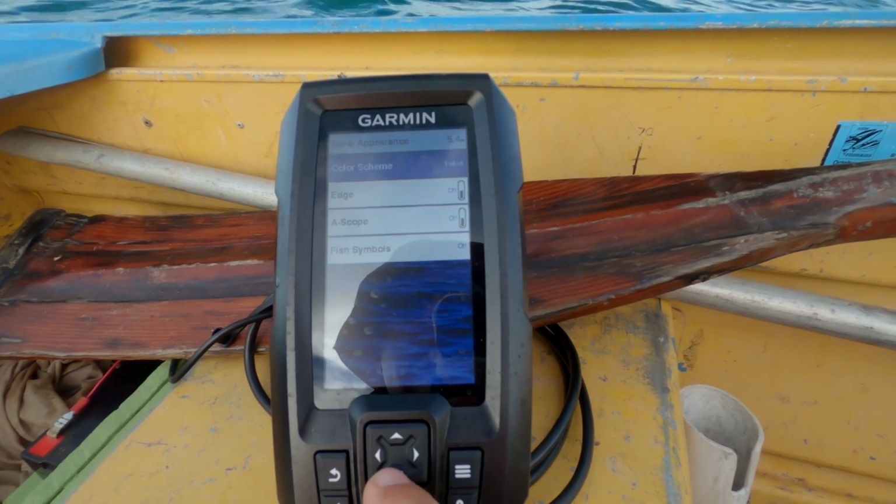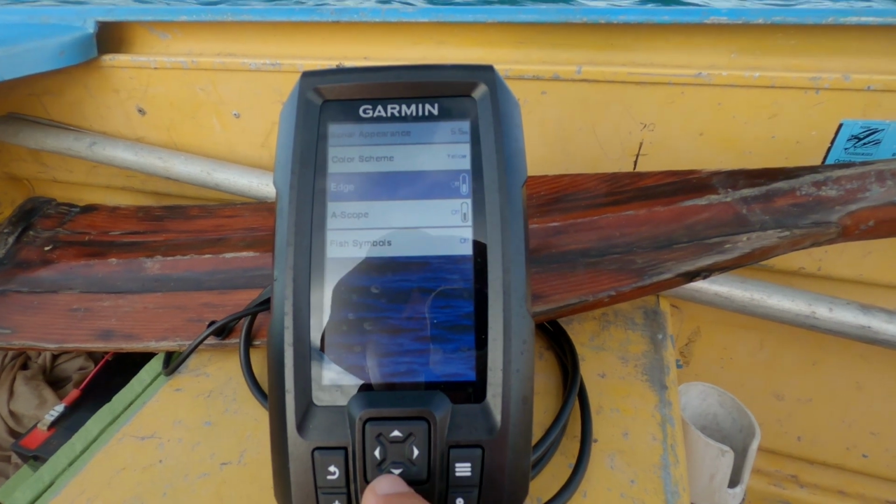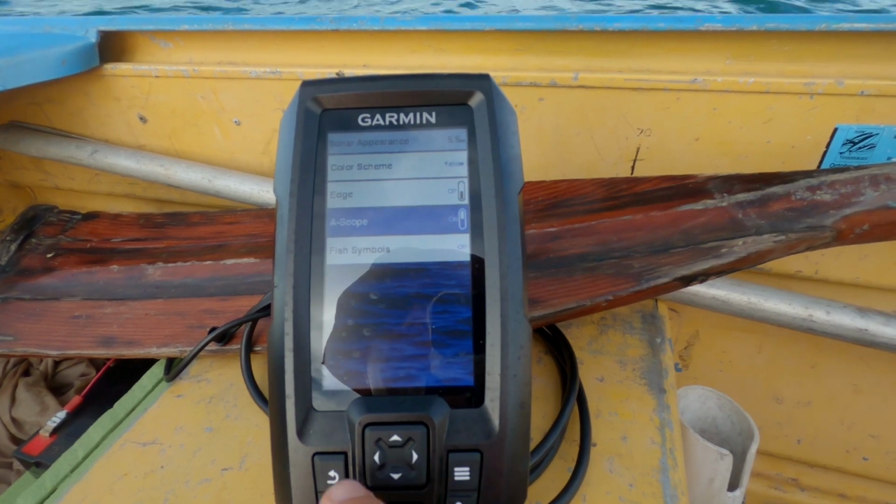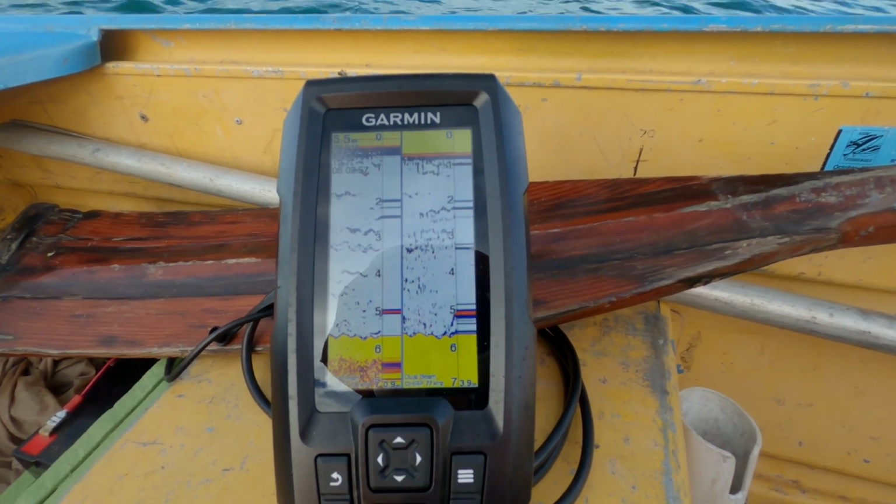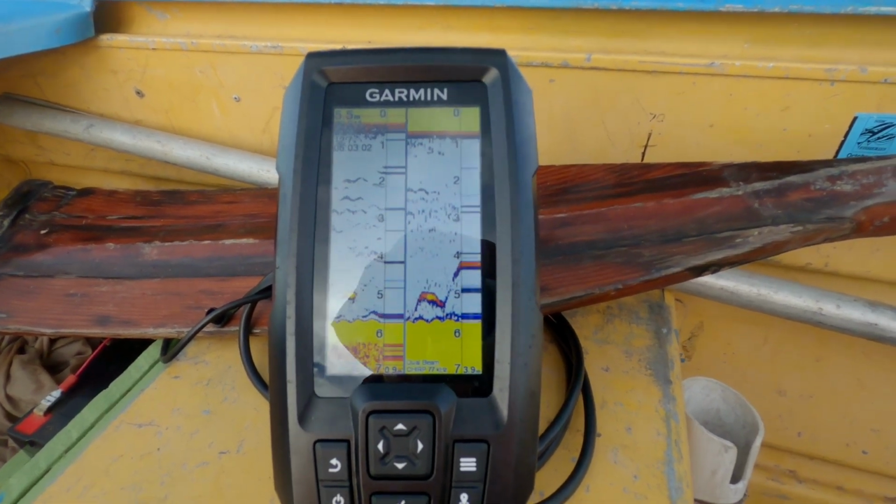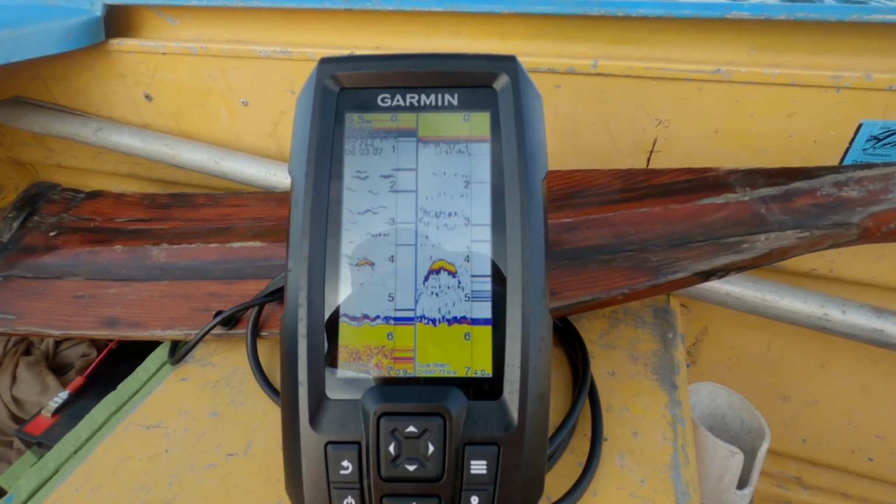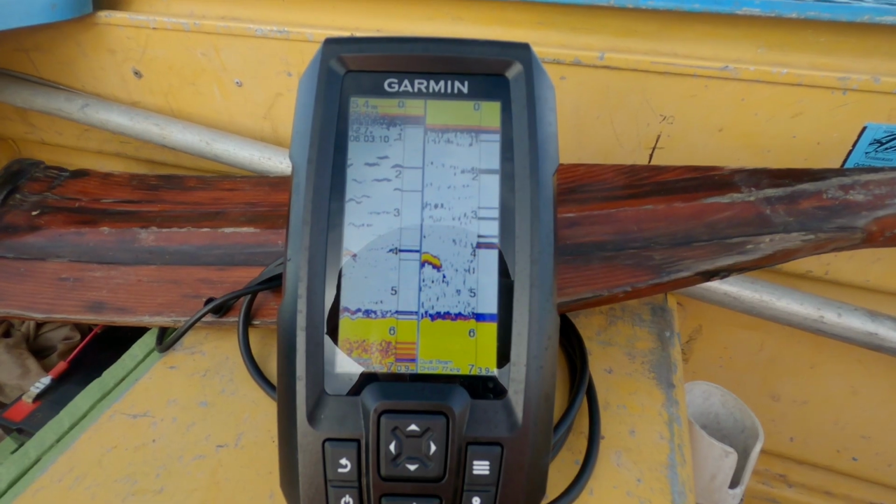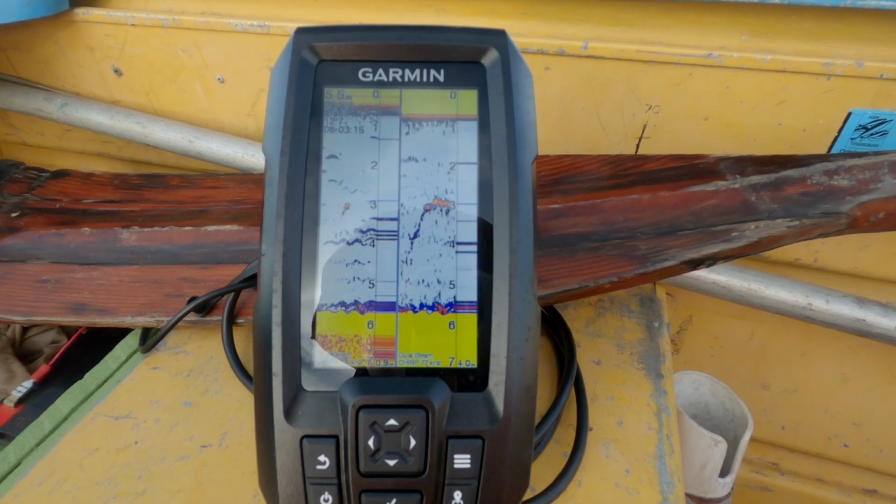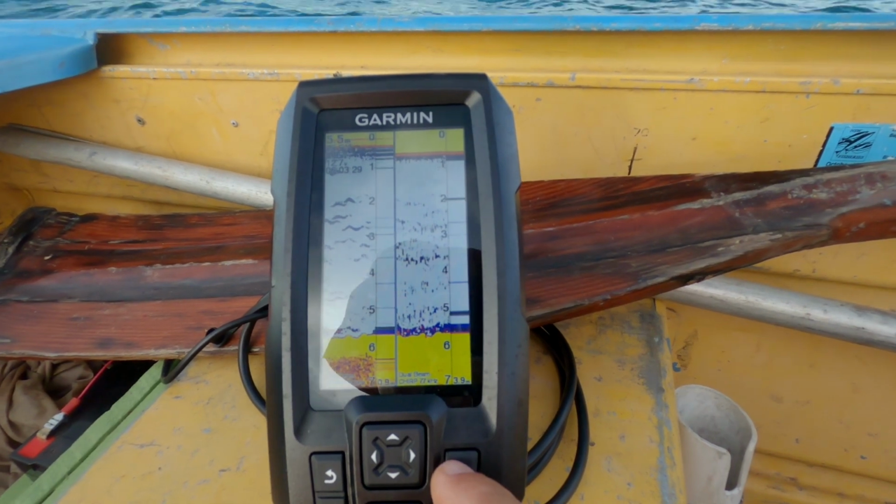Appearance. Edge. Oh, A scope. Edge, off. A scope, on. Yeah, there's the A scope. So that's the little lines that tell you what's directly under the boat at the time. Probably good to have on a bigger screen, but it seems to take up a bit on the dual screen anyway. Makes it look a little bit messy, but probably something you can get used to. Let's go back and turn it off.